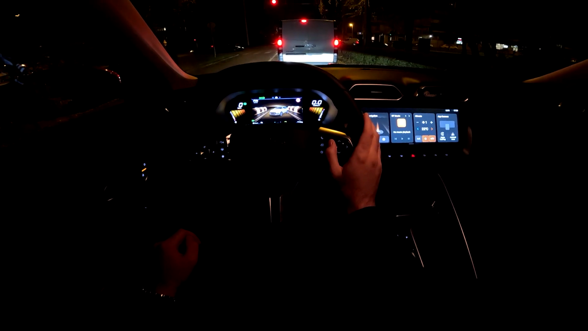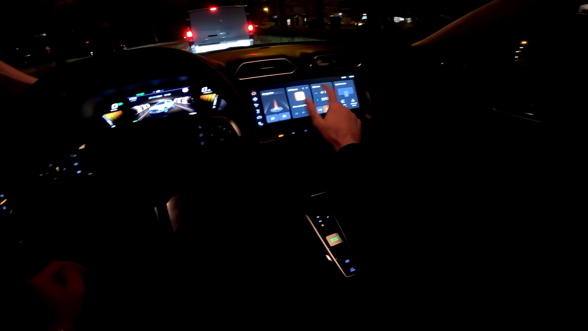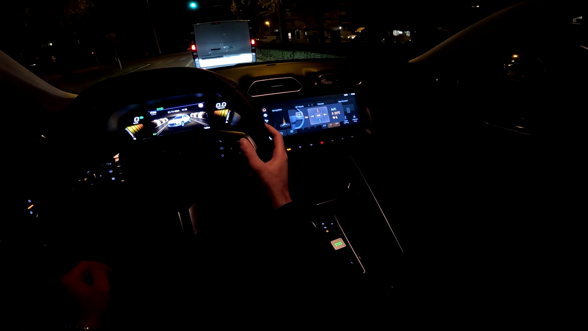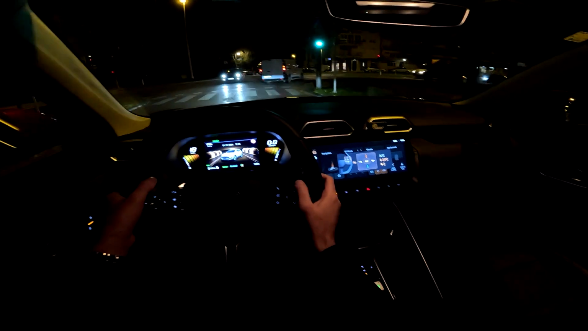Now in order to change the AC settings, you can do it here, but we also have the custom buttons, and currently this one is set for the AC, so I can adjust the air blower with the button, so that is cool, and also the temperature as well.